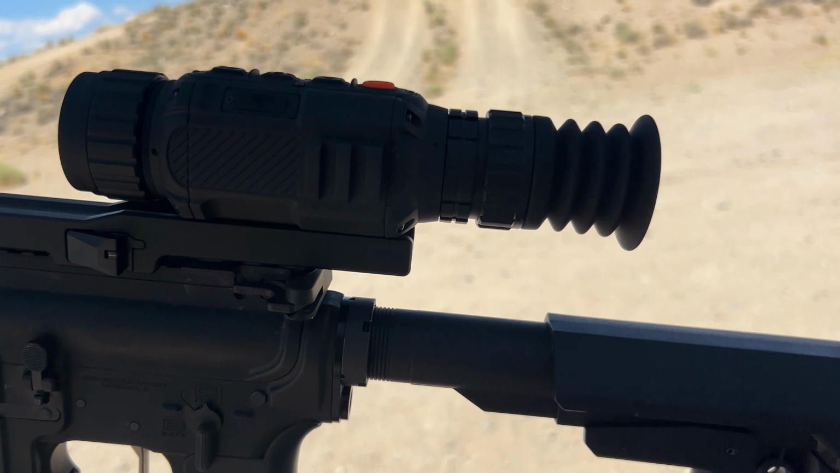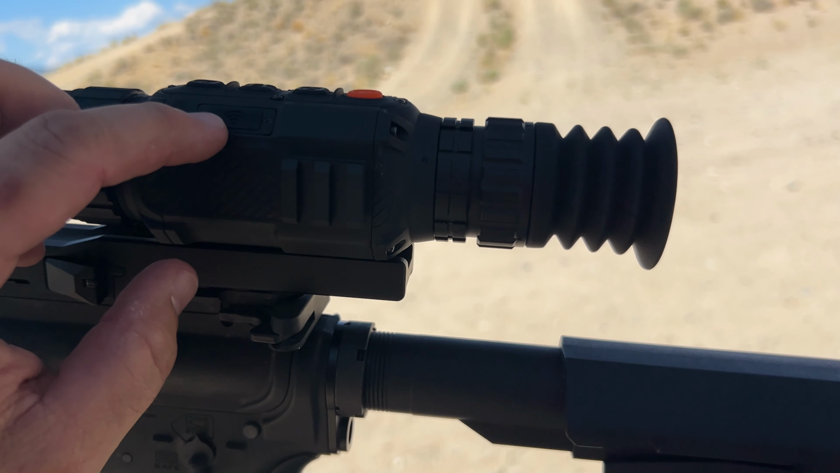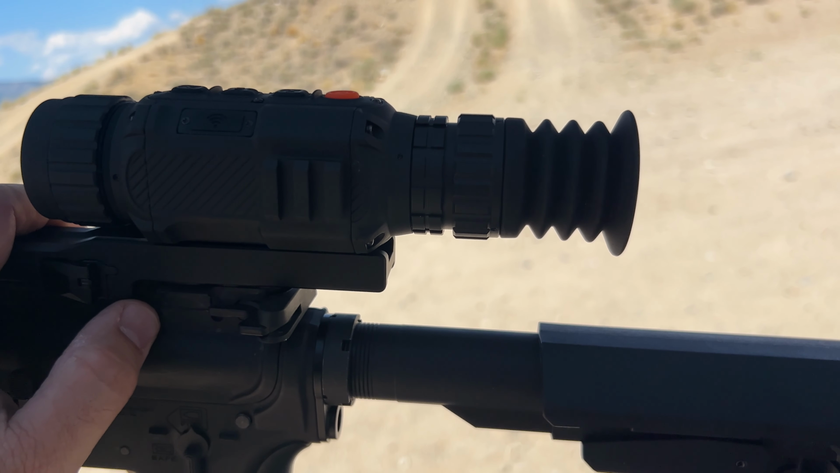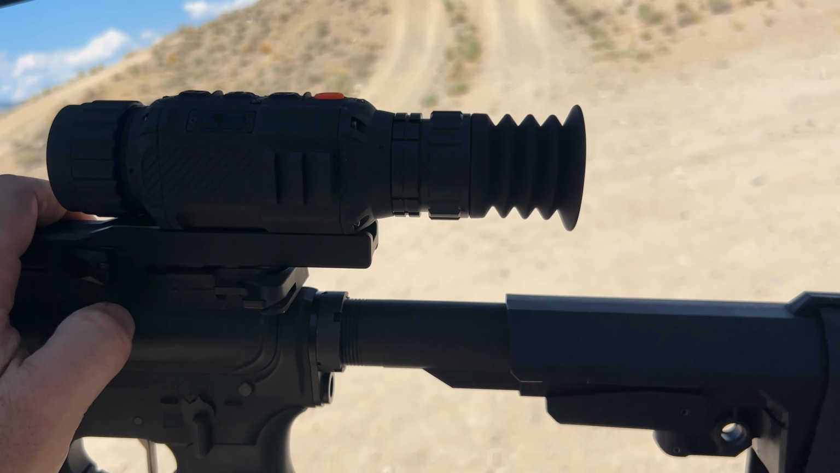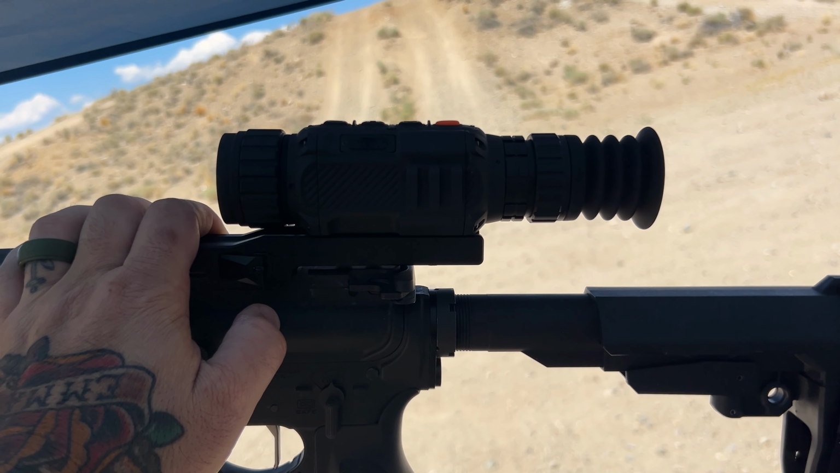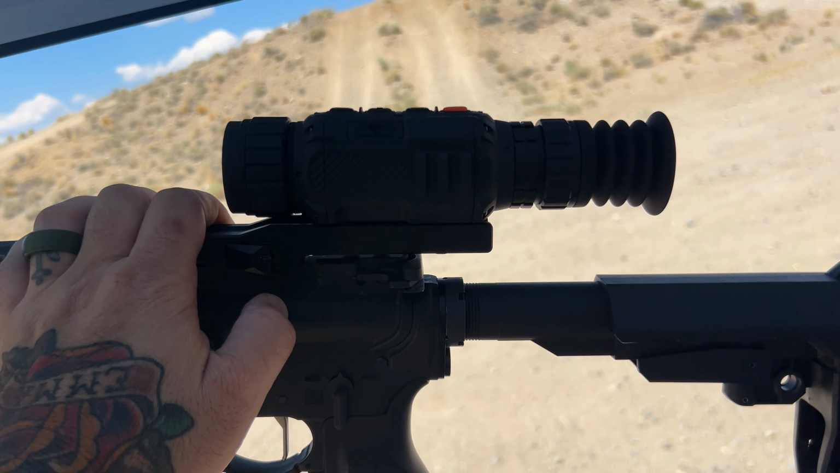As I mentioned, it does have Wi-Fi. There's a little Wi-Fi transmitter in here that you can connect to your phone and app. It does have a micro USB card, so you can record photos or videos of you shooting.